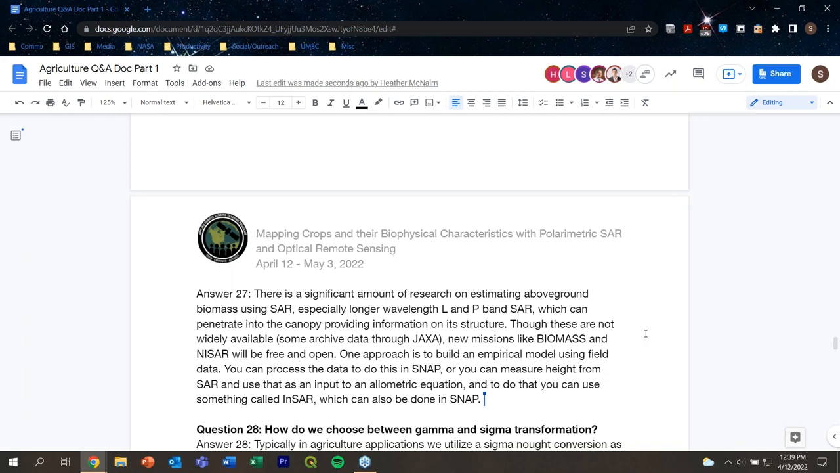You can find some archive data through JAXA, some L-band archive data, and there's new missions coming up called Biomass and NISAR, which will provide longer wavelength L and P band data that will be free and open. So one thing you can do to monitor carbon sequestration is build an empirical model if you have the field data to do so. And you can do this in SNAP.